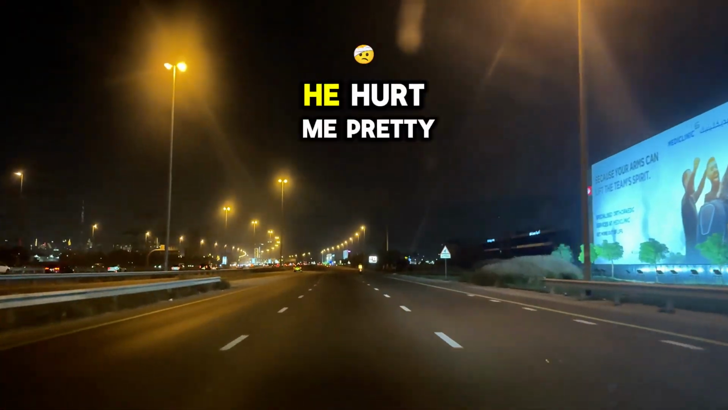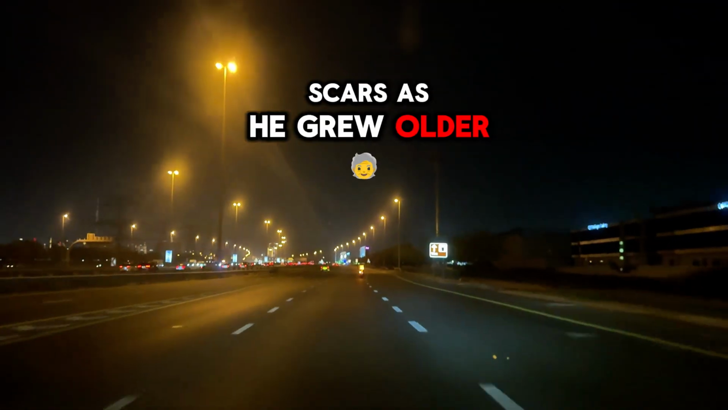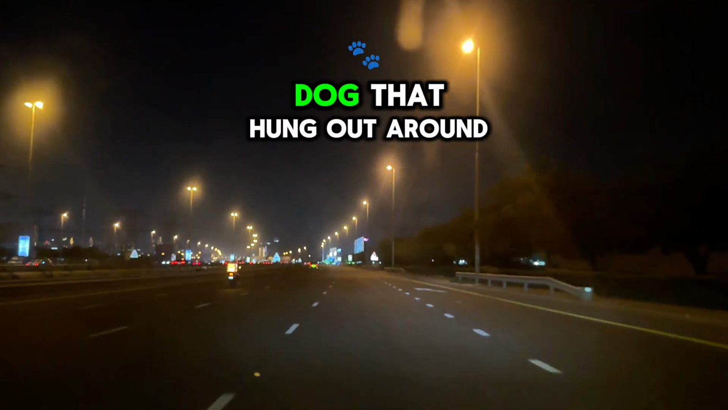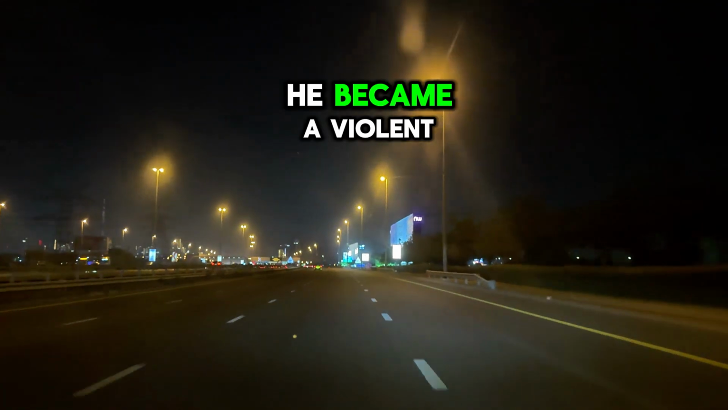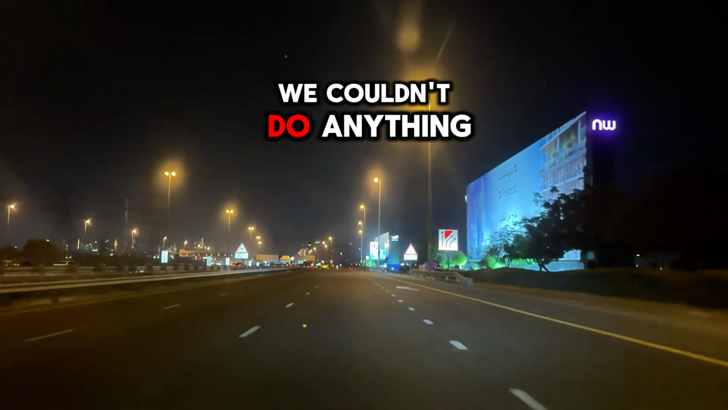When he was 10, he hurt me pretty badly in the hip and backside. I still have the scars. As he grew older, he grew darker. He moved into setting things on fire, and hurting local animals. There was a stray dog that hung out around the park near our house. My son injured it in one eye with a barbecue fork. He would harm cats. He became a violent, unpleasant, vicious individual that lived in our house. We couldn't do anything with him.